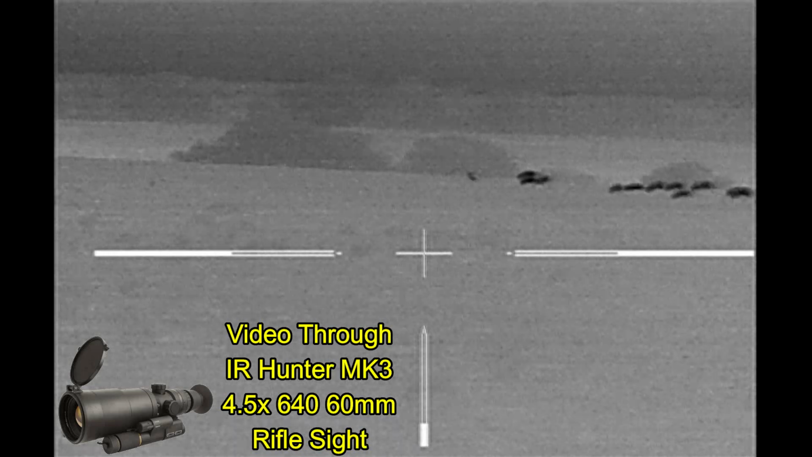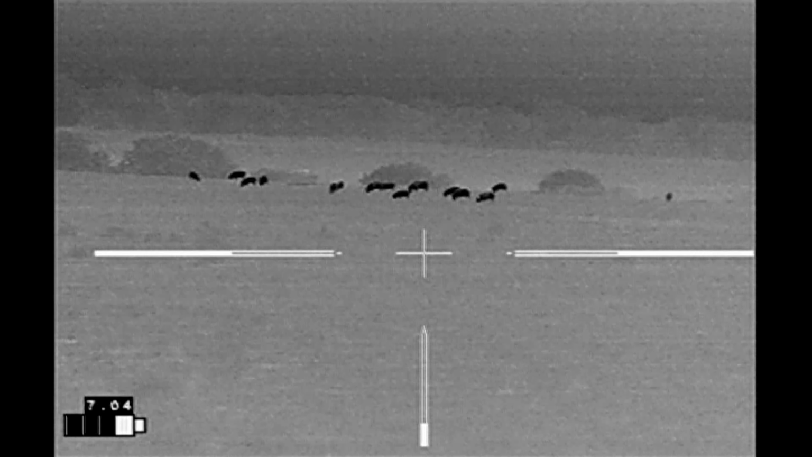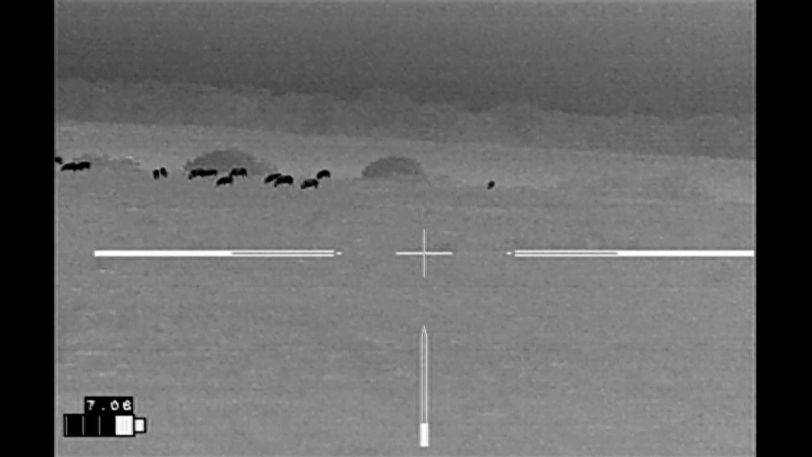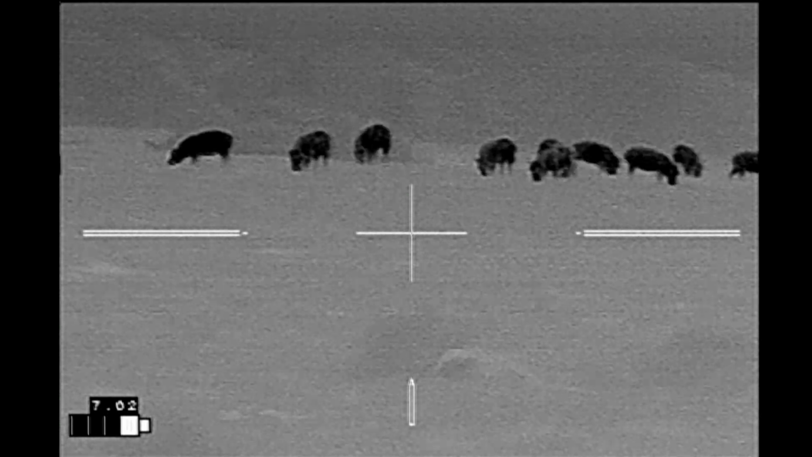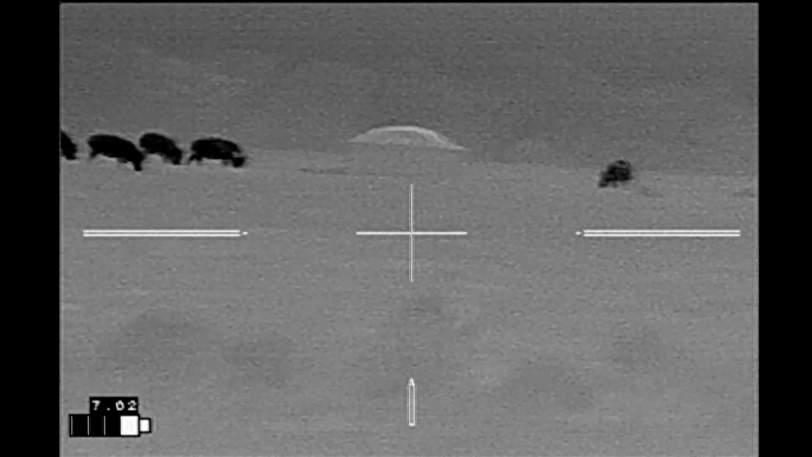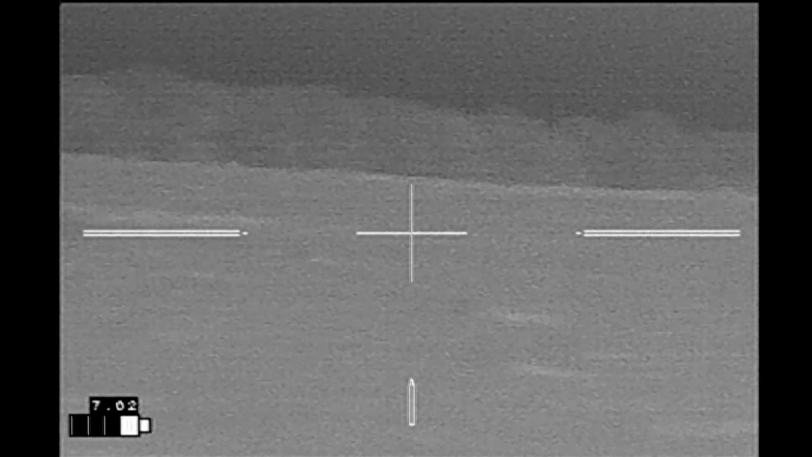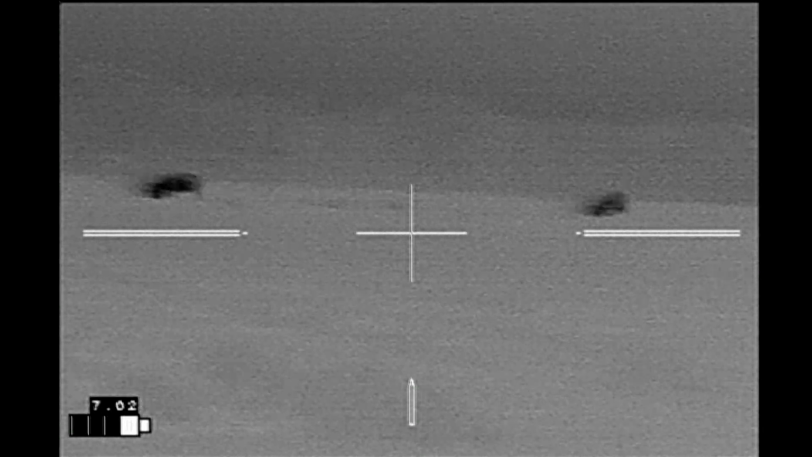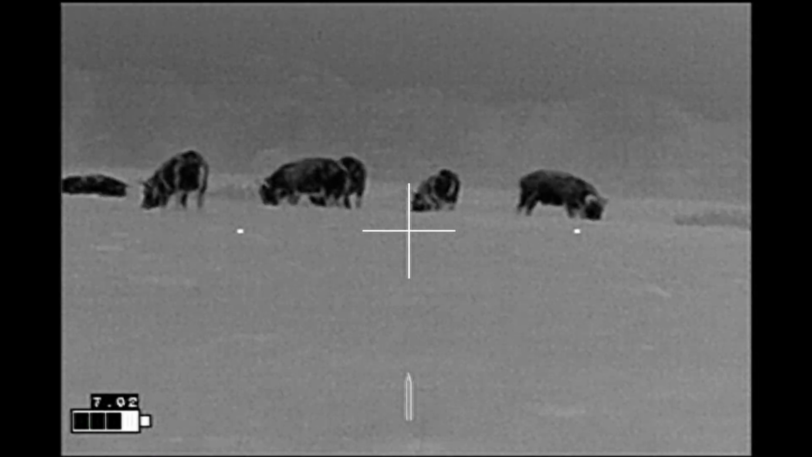It dips down into a creek area, and then the field behind the hogs is also a field that I hunt. It's owned by the same landowner. And I don't see any livestock in the field behind the hogs, so we're clear to shoot. But still checking for livestock, and I don't see anything in the distance.